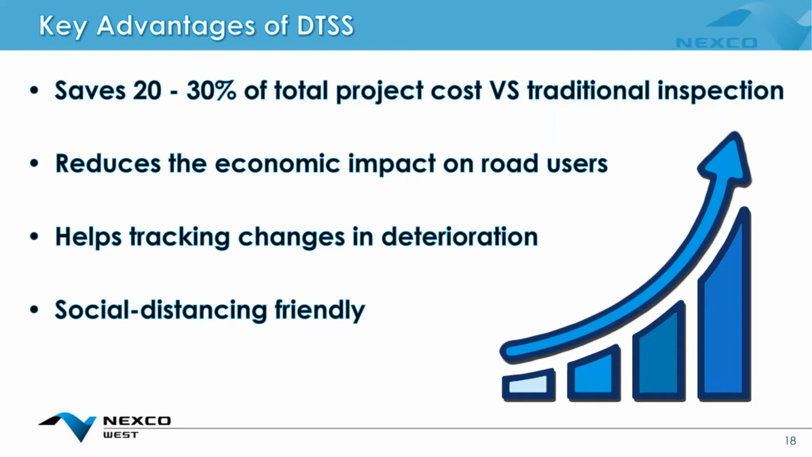And then it helps with tracking the progression of the deterioration. So you have time A and time B and a comparison between the two, and objectively, you can see clearly how the damages are progressing. And it's social distancing friendly because the two workers in the vehicle, sitting in the back seat and the front seat, are not getting out and interacting for a long period of time. So we think it's a better alternative.